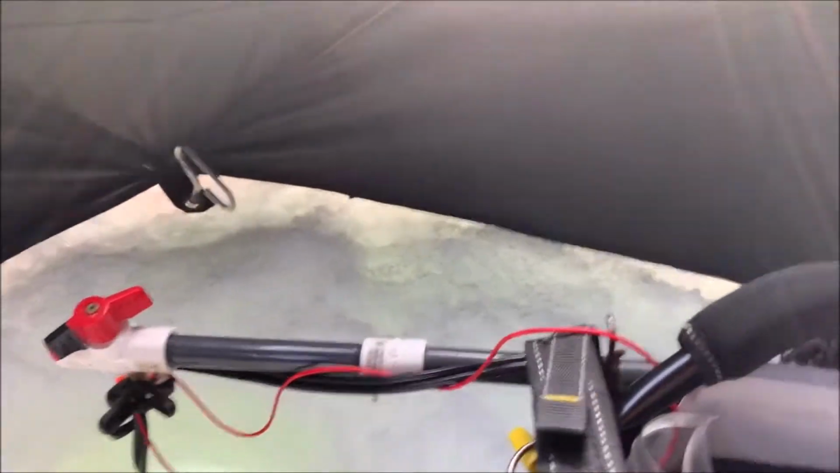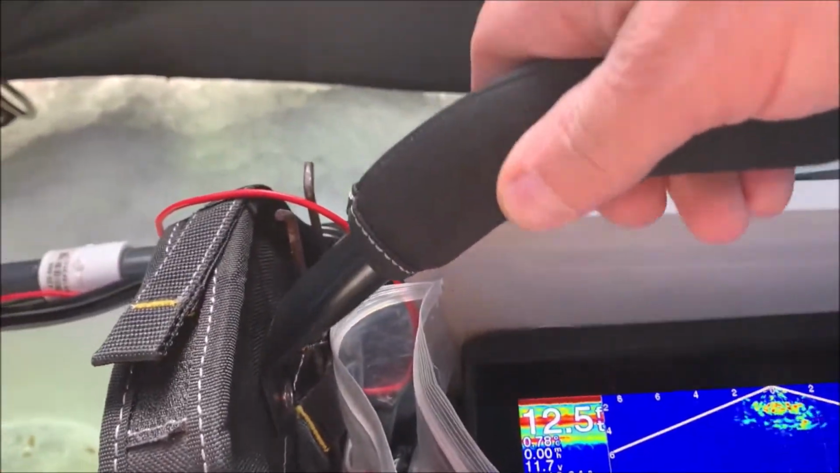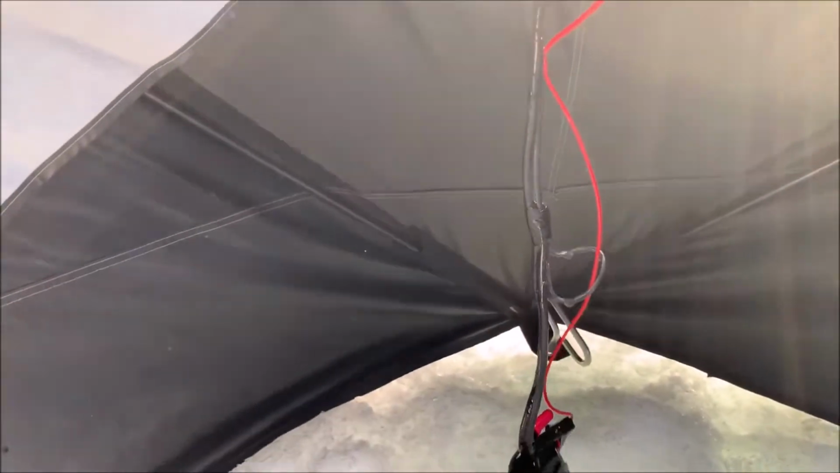Probably the number one benefit is I can grab this whole unit with one hand by just using the handle and picking the whole thing up. The transducer comes out of the hole and I can carry it to the next hole or wherever I want to go.